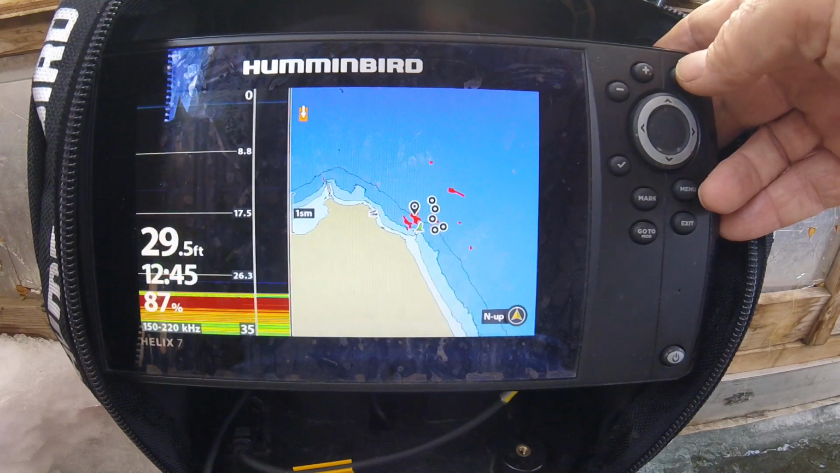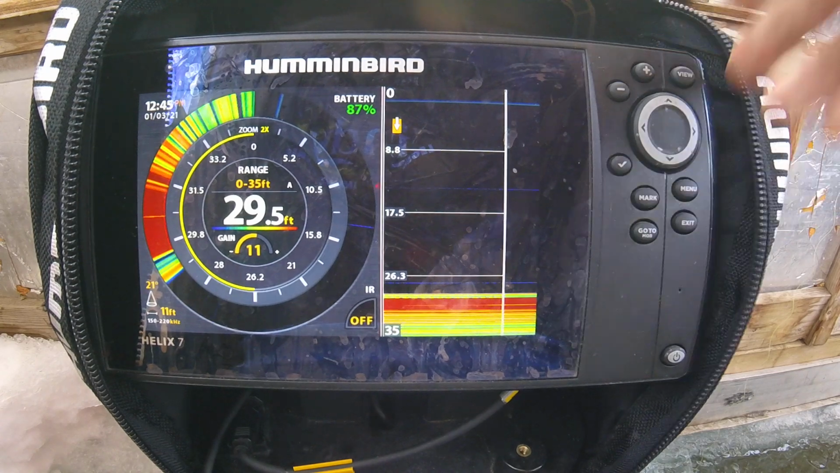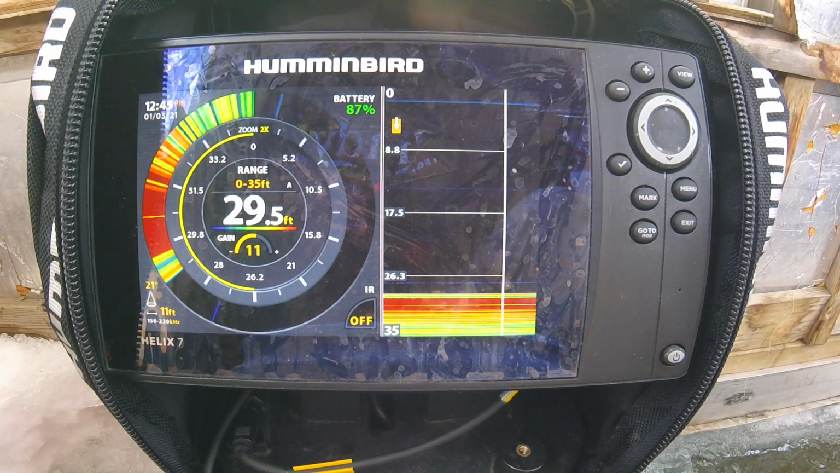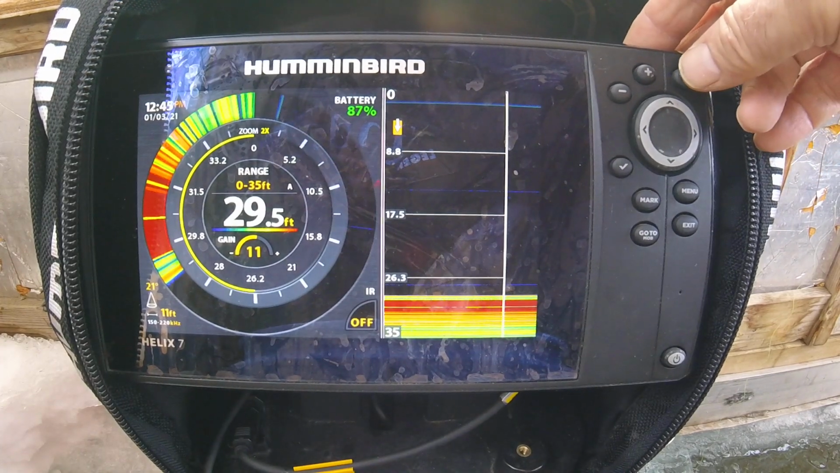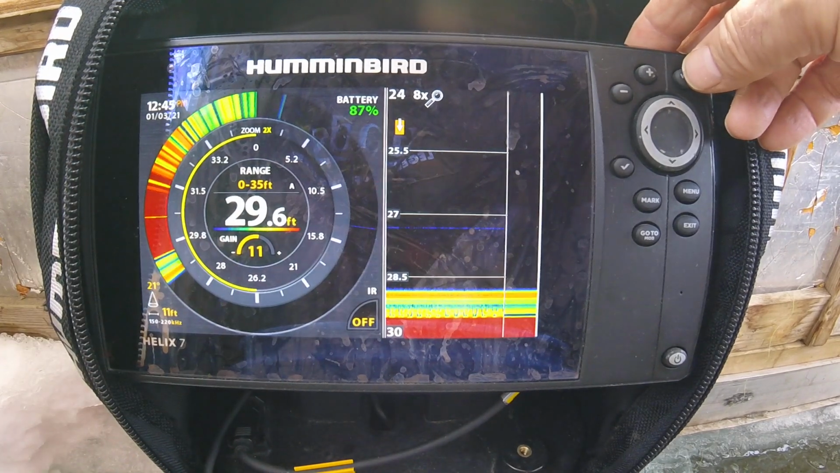So now I hit the button again, and now here I've got a flasher, and this is a nice flasher that they have on this one. The first Humminbirds, that Gen 1 stuff, the flasher wasn't very good, but this is very good. So you've got flasher and regular, flasher and zoomed regular, which should be better, all right?